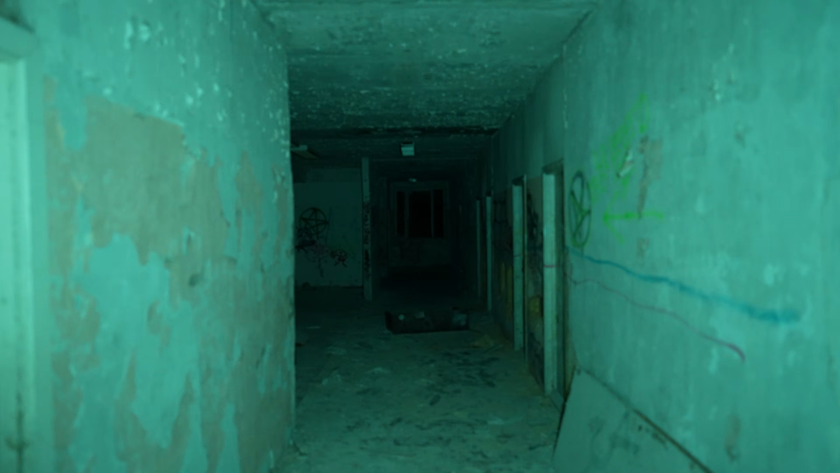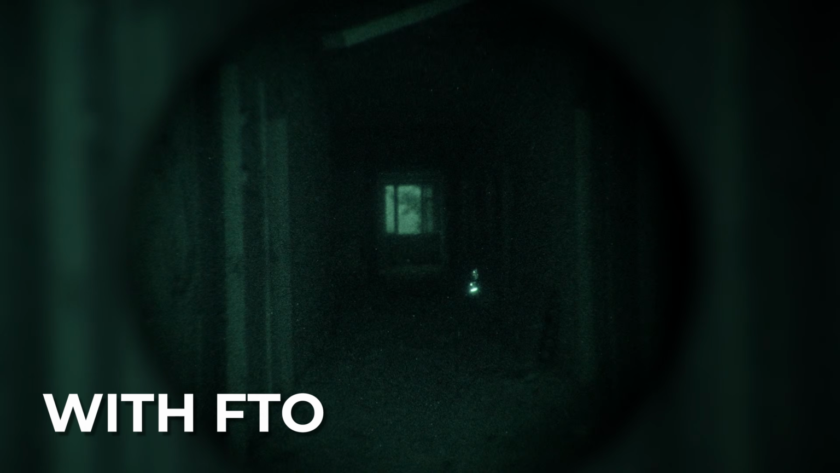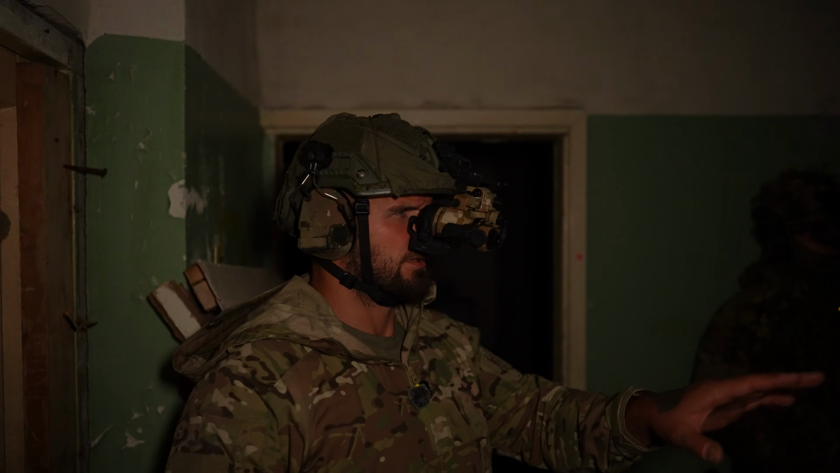Now we're observing a long hallway with several doors, and we're going to see someone peeking out for just a second and see how well the thermal picks it up versus just plain night vision. Now, looking at the small room over there, it's completely dark in there. There's no light coming into it. There's some light in our area, so I cannot see into that room, but whoever's in there can see me. And when I have the thermal, that person is highlighted and I can't see anything through the other tube. It's just a square of black.